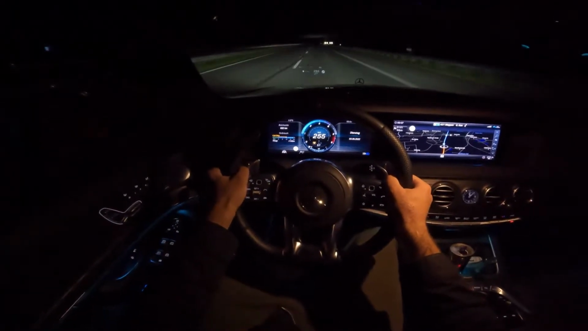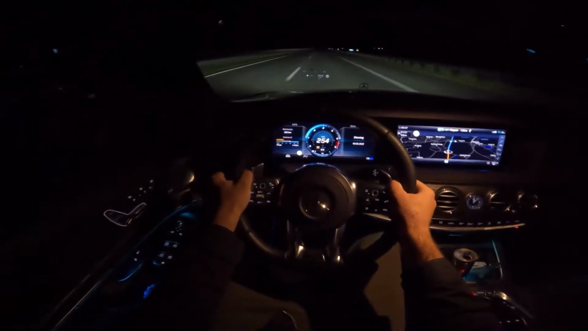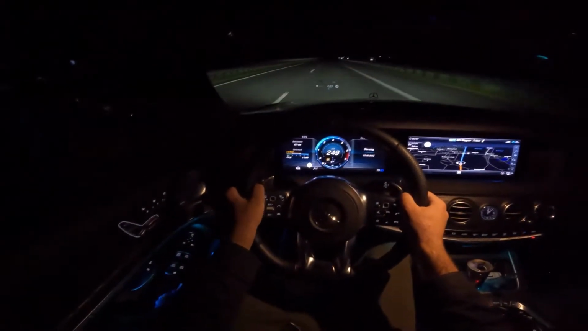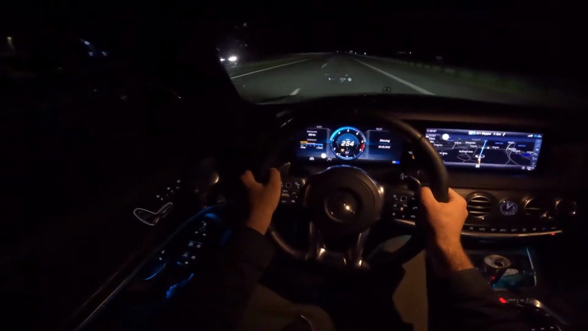Really stable at like 250. You can drive 250 for like 2 or 3 hours. It's completely fine. Very good. Very good suspension setup in this car.